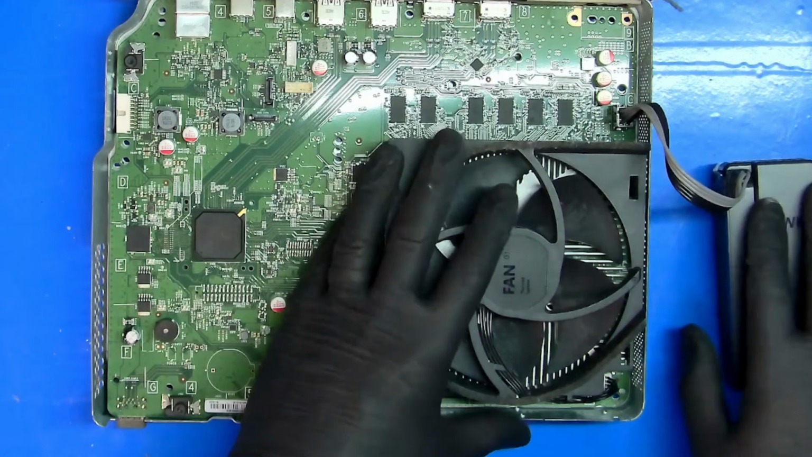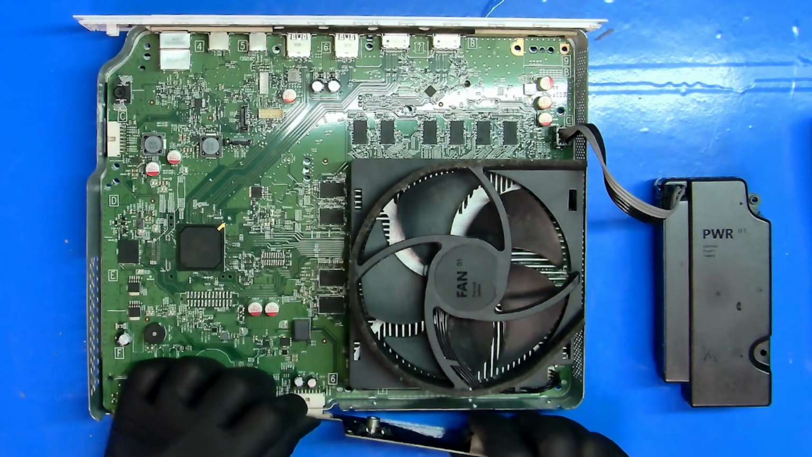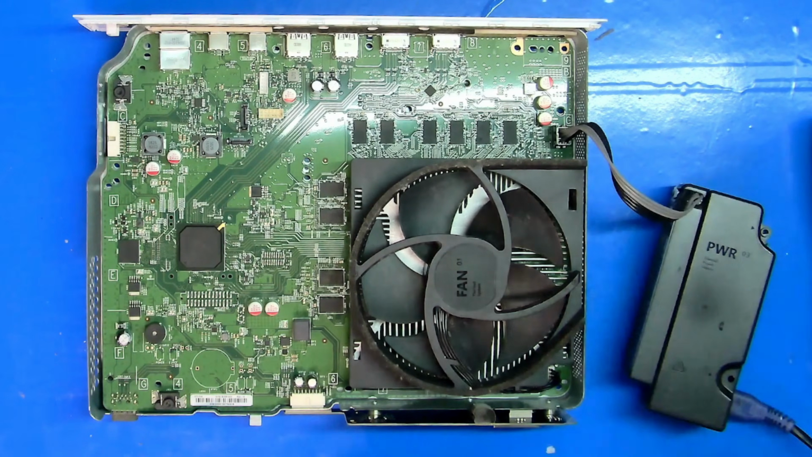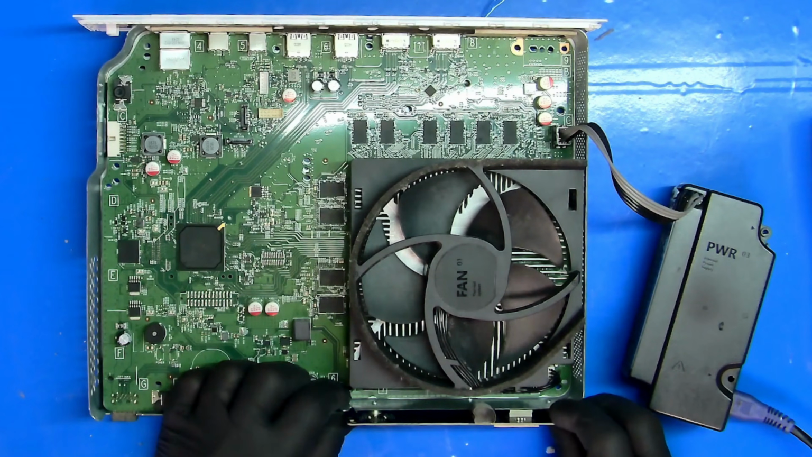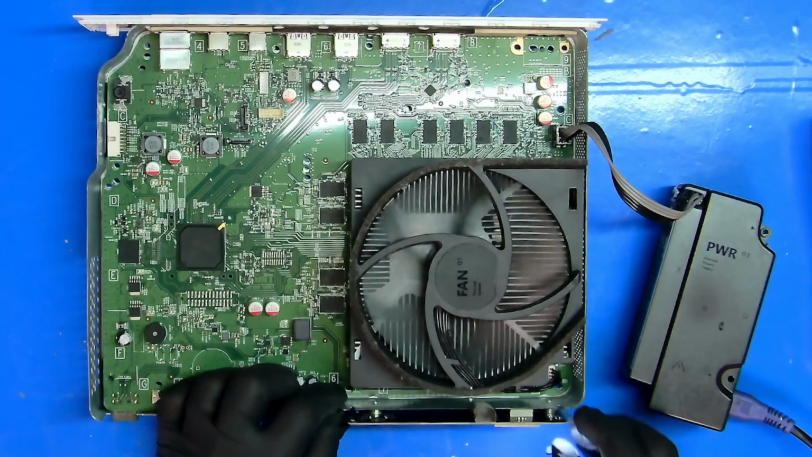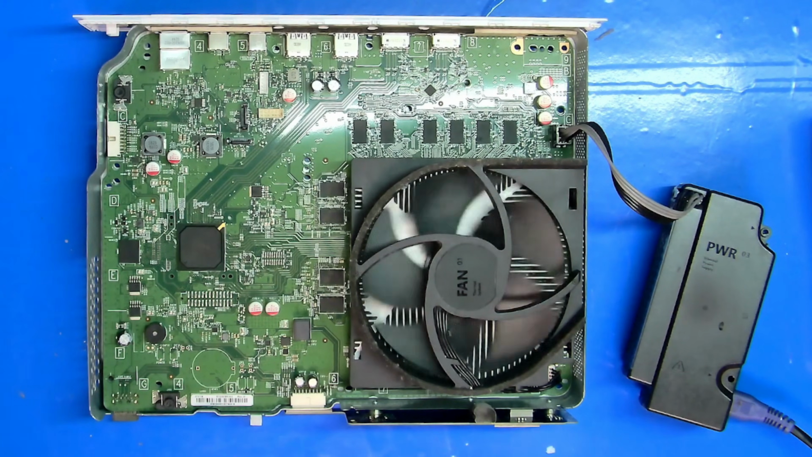The APU is basically the brain of the Xbox. It's a single chip that contains both the processor and graphics chip, so it does most of the heavy lifting. It runs the games, handles the graphics and outputs the picture to your TV. That's why good heatsink contact and fresh thermal paste are so important, as the APU can get pretty hot during normal use.